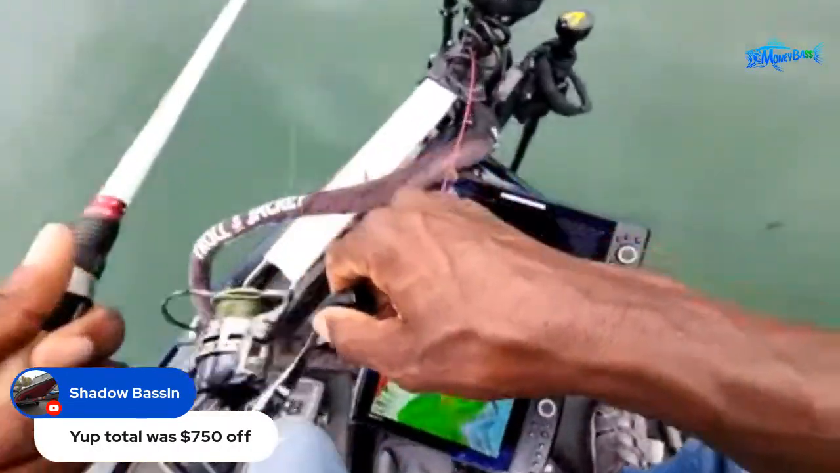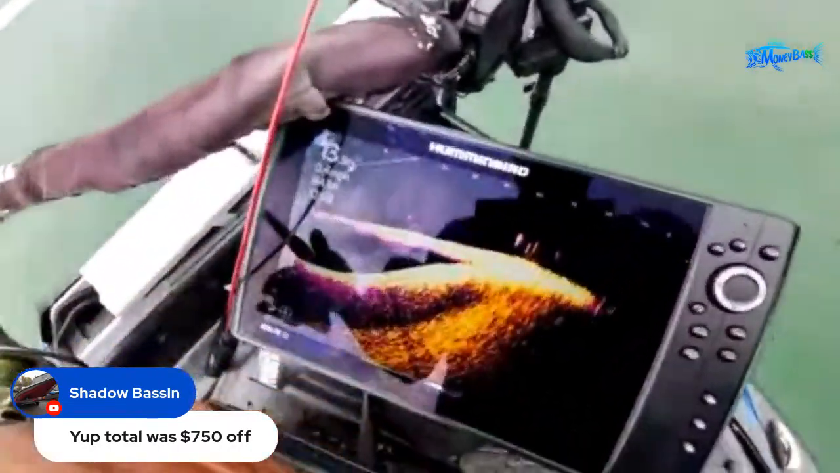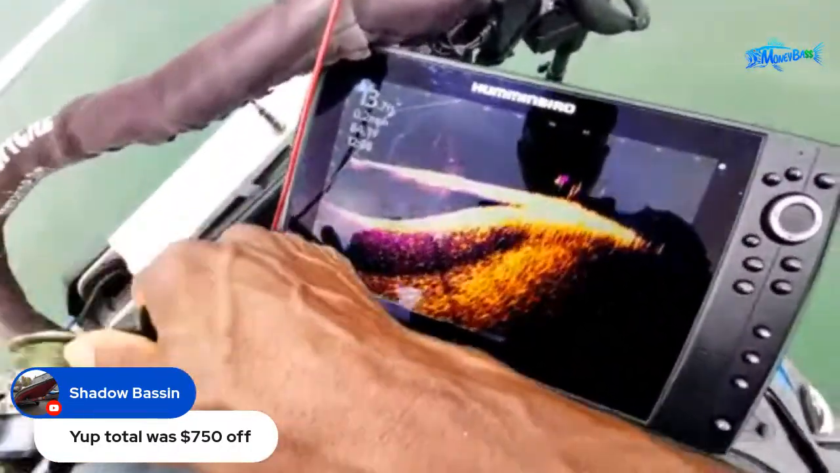Let's see if I can show you on the screen. You guys can see them down there at the bottom. They're about 60 feet out.